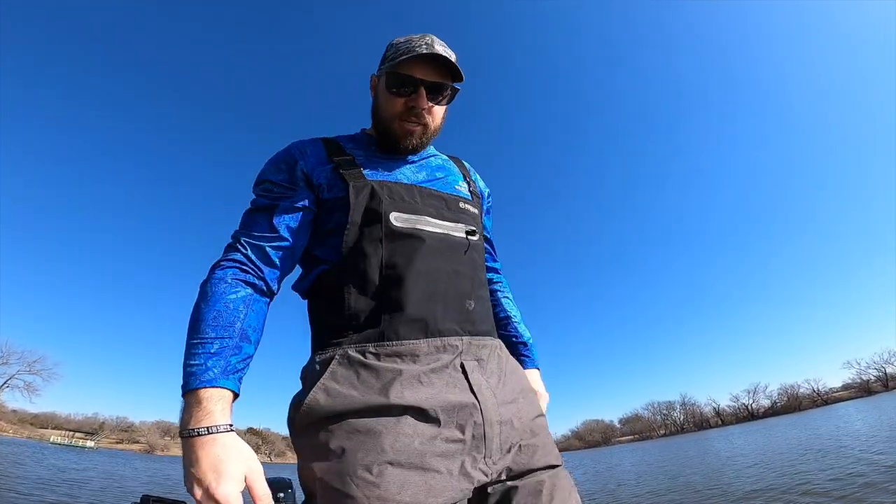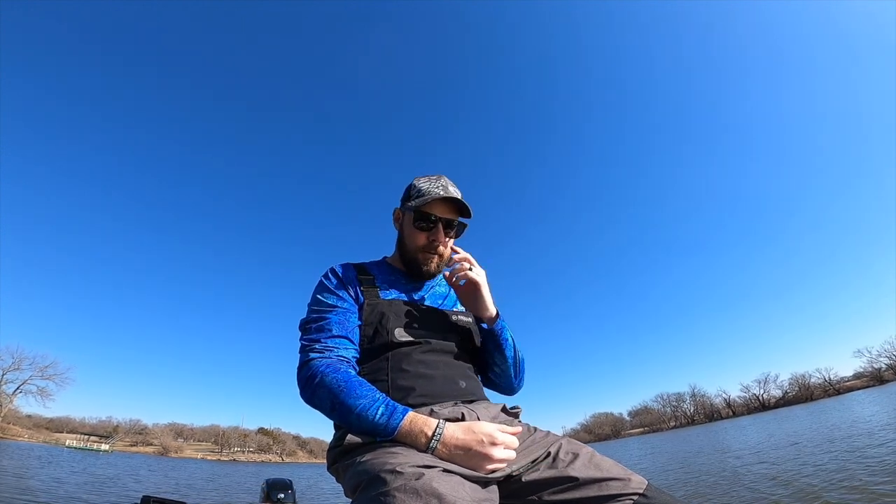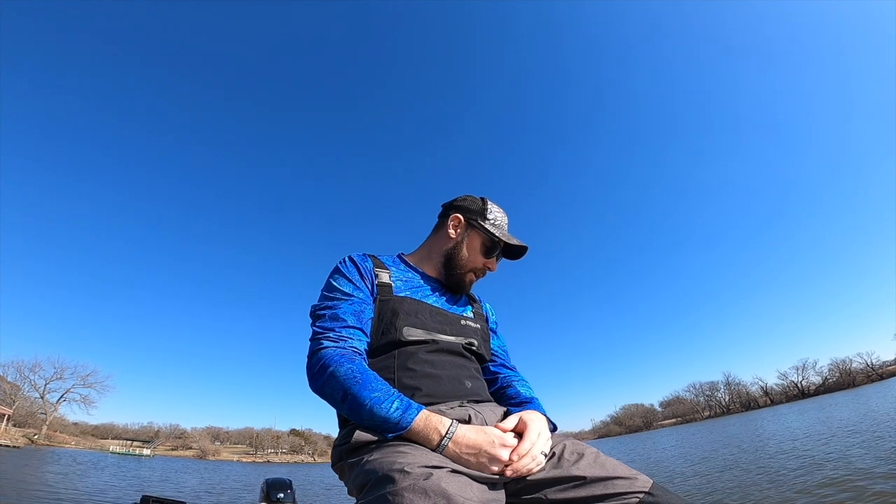Brought the kiddos with me today. We're probably going to start out with a cutthroat bait. I really like it. It's a red and yellow. Last time I was out here, the thing was on complete fire. I mean, the fish were just tearing it up.